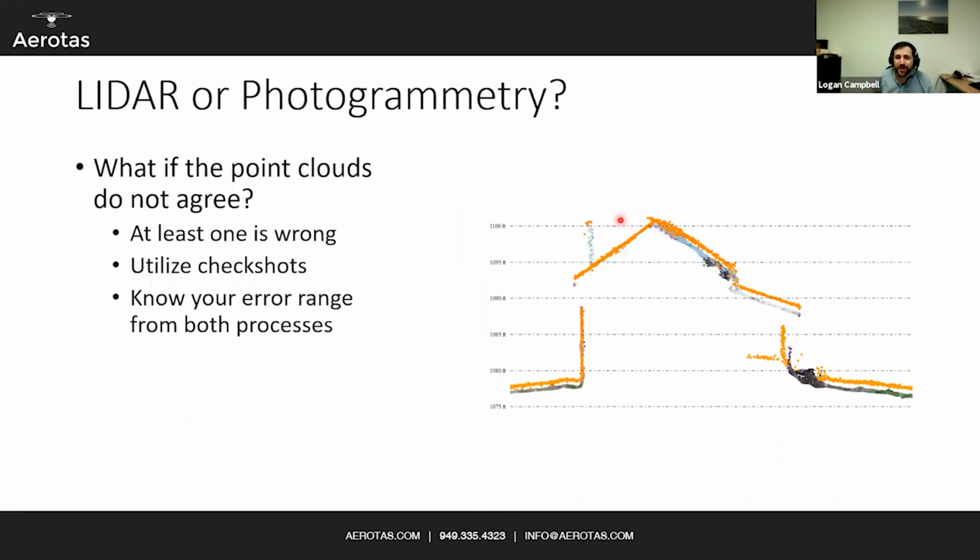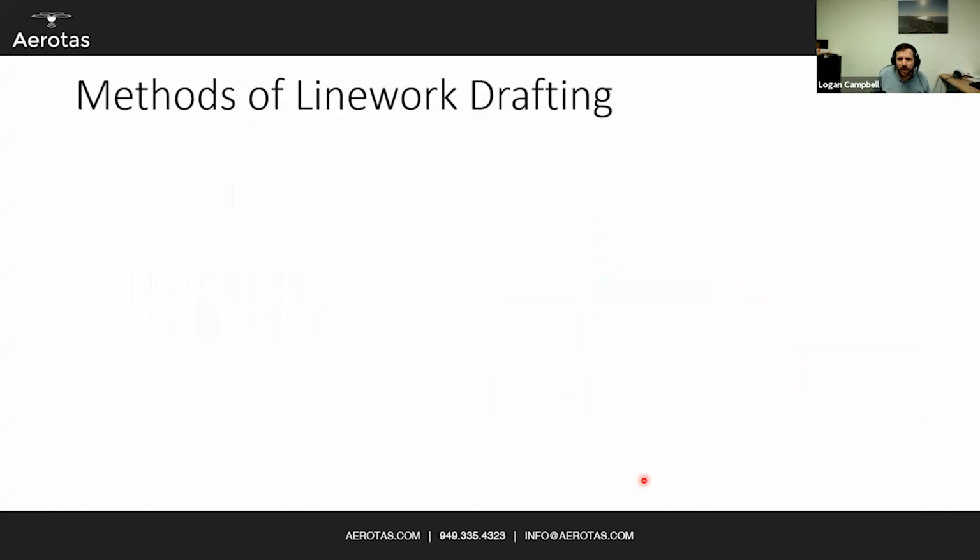Well, they should if you actually followed all of my previous steps. But if they don't, this is why you need QA/QC standards and checkpoints as well. By making sure that if you have points that are on the ground and they're about half a foot apart from each other and there's no overlap, well, one of those systems is wrong and you might have to go back into processing.